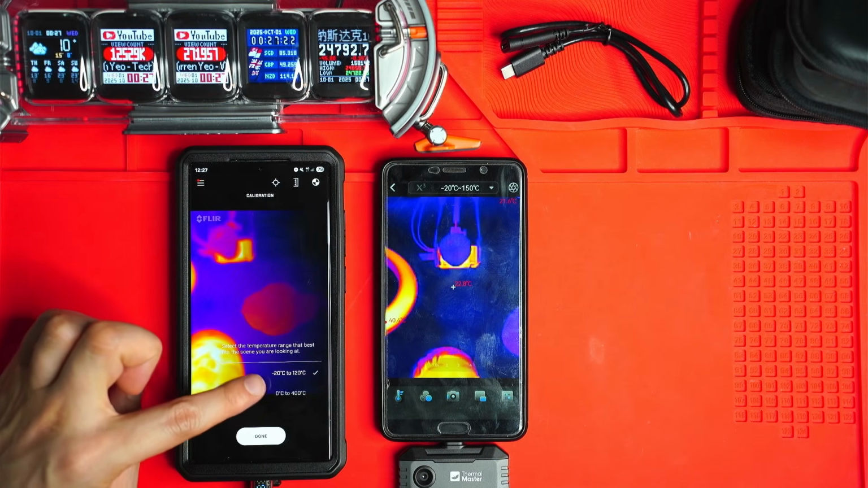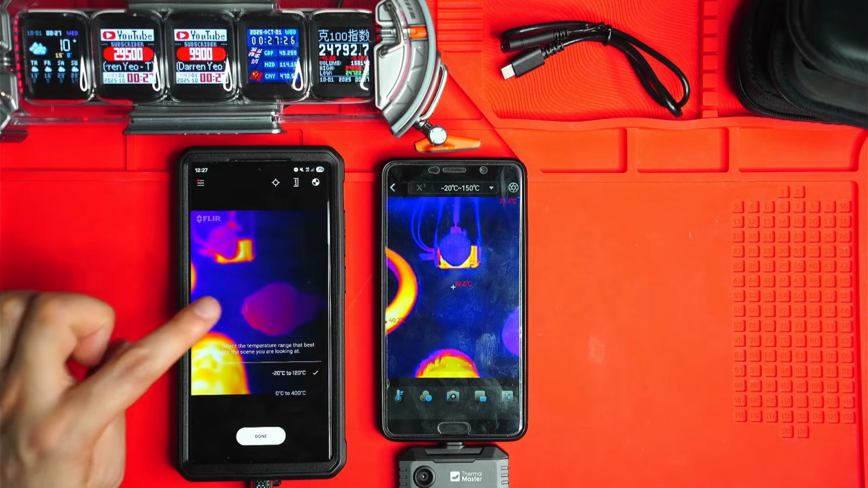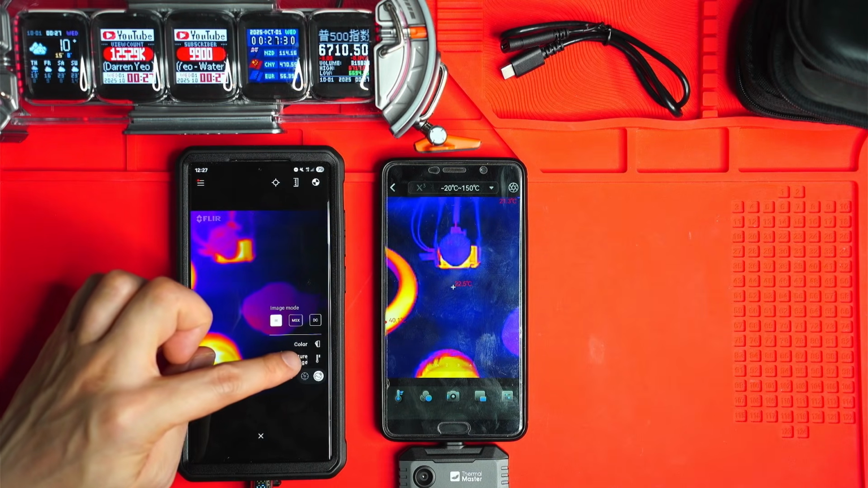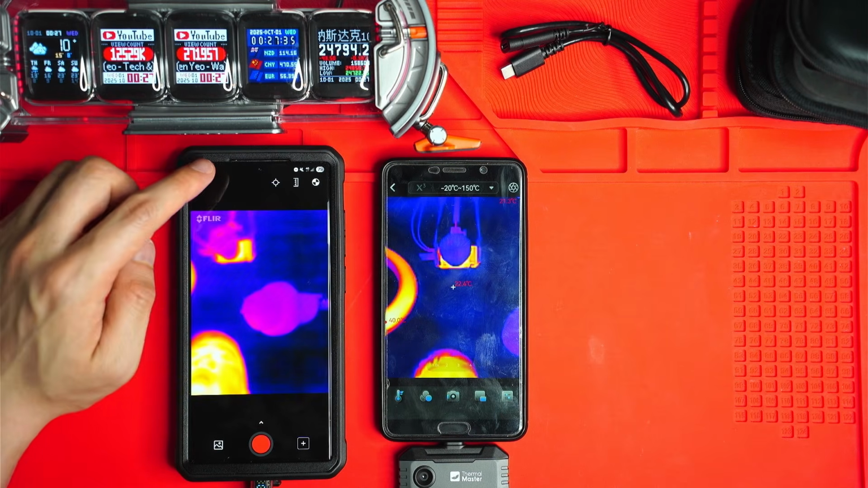Temperature range, you can change it here as well. So -20 to 120 degrees Celsius or 0 to 400 degrees Celsius. So yeah, I tend to leave it on that first one, but if you are measuring high temperature objects, make sure you do change that in the software.